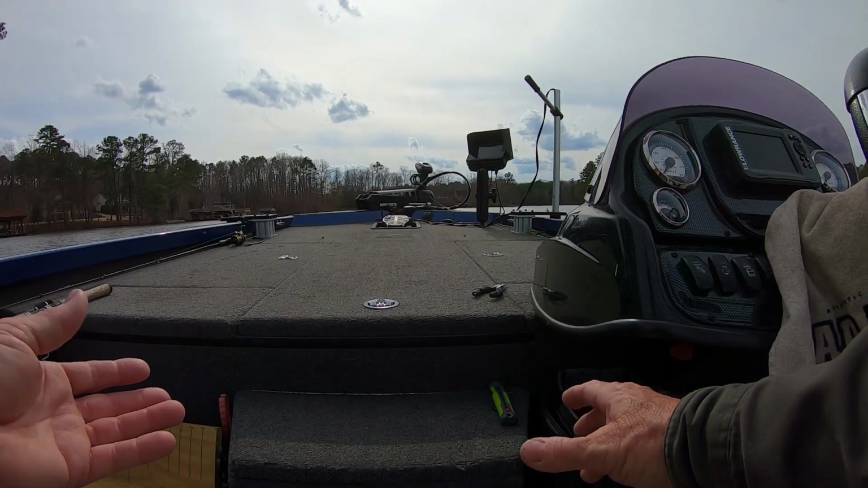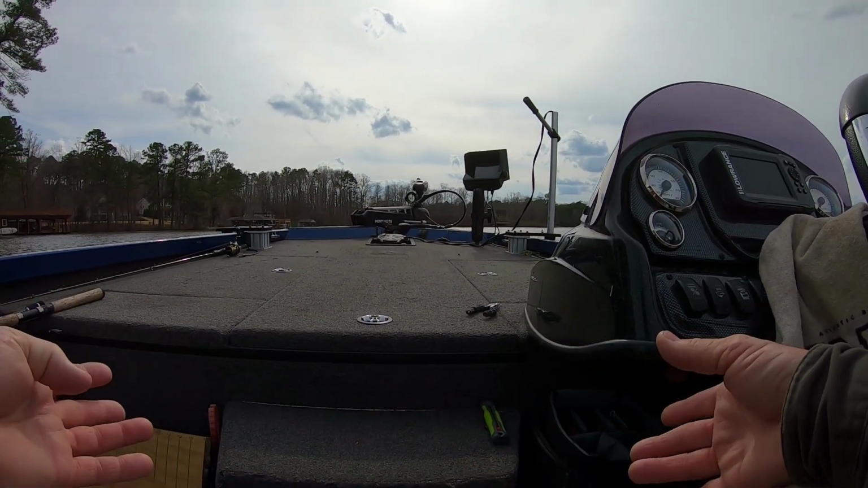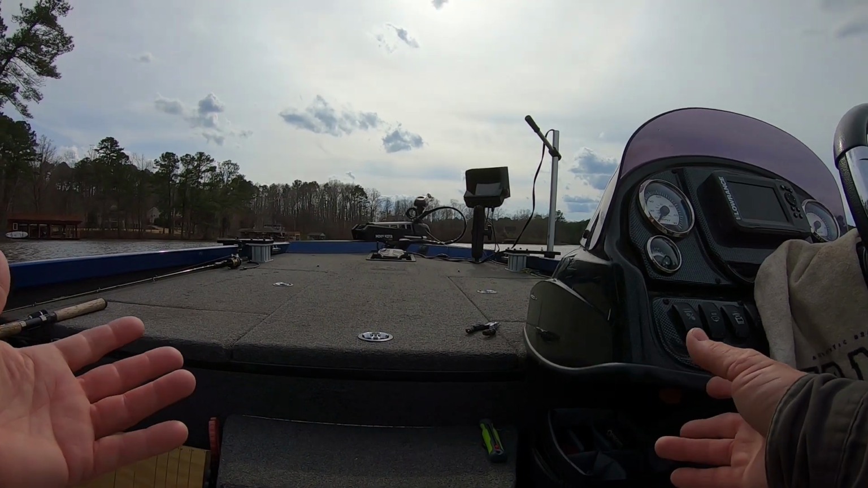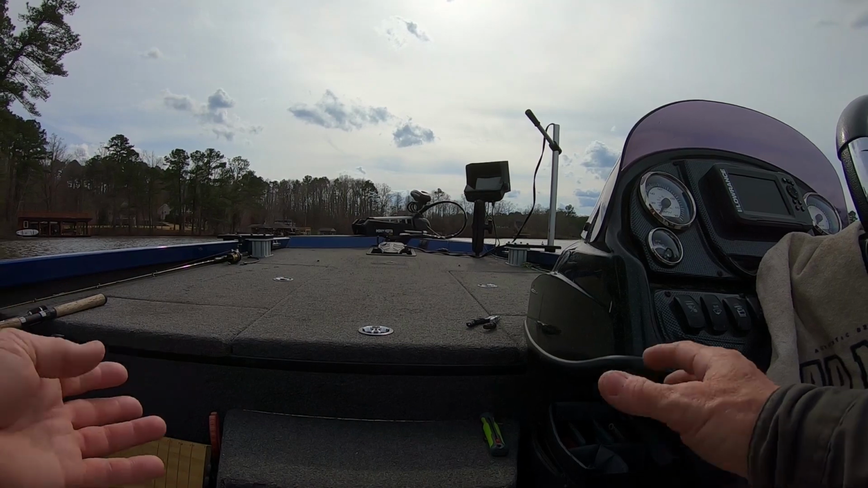All right, guys. Appreciate you. Fishing Lake Country. Hope this helps you. Pre-spawn crappie fishing: the edge of the channel, the back of creeks, the mouth of coves.